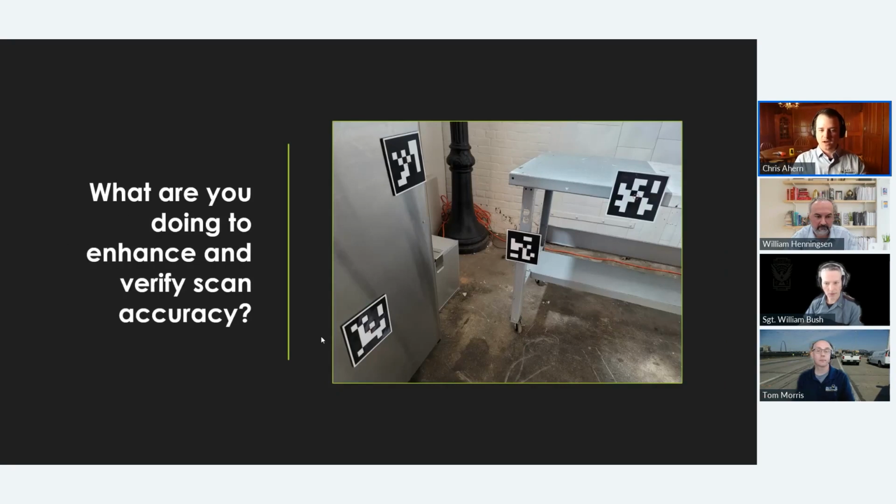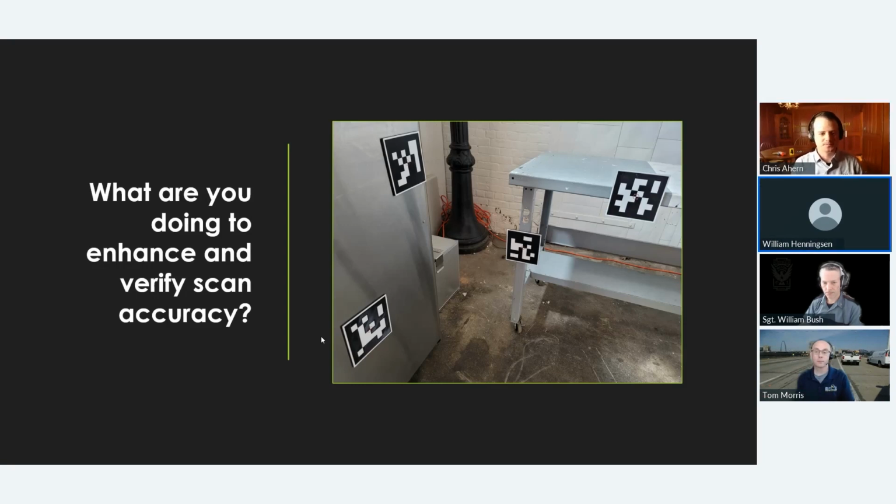So I think Tom touched on this. What are you doing to enhance and verify scan accuracy? Everybody has at some point today, and that is control. You know, these targets would certainly not be clustered like they are here. As Tom said, you'd have them on the outside perimeter of the area that you're going to be scanning. And however accurately as you can with whatever tools at your disposal, get coordinates or at least measurements between targets.